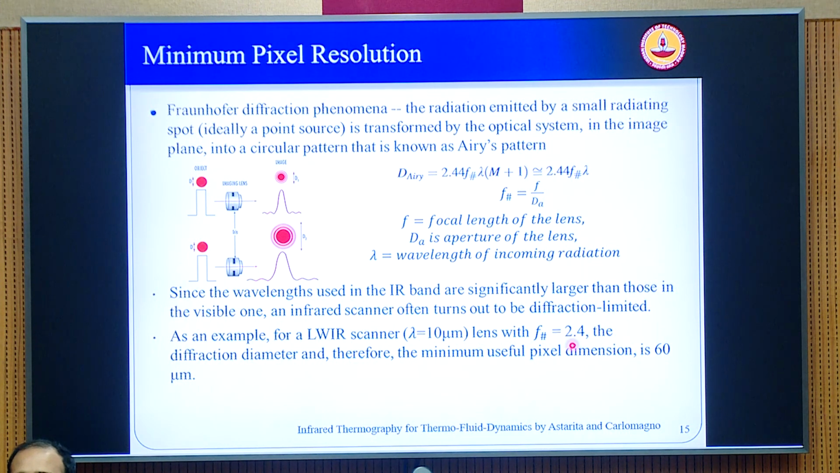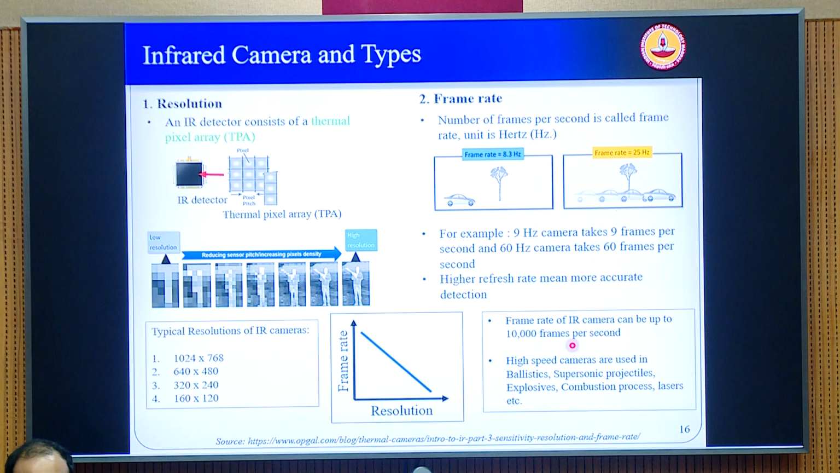So for 4K resolution or something like that, you will have a much larger detector size in the IR cameras, and that's why the IR cameras look much bigger and bulkier than a conventional CCD camera. This is a very important point that you need to know: although you may have the same pixel numbers, the pitch spacing between the pixels, that is the actual resolution of a point image, is much larger in the IR cameras than in the conventional CCD cameras. These are terminologies which you already know.